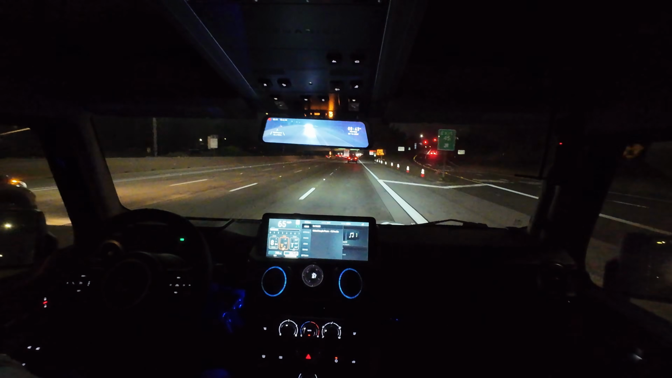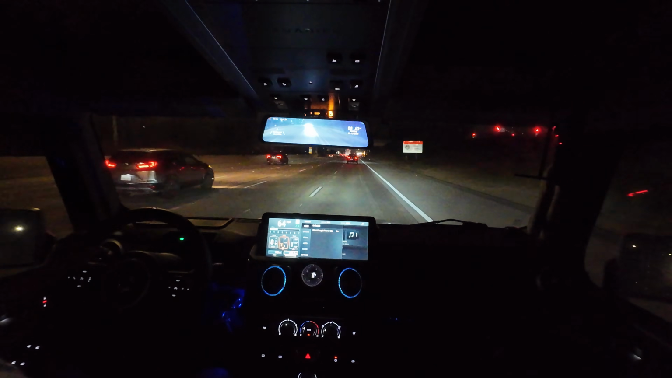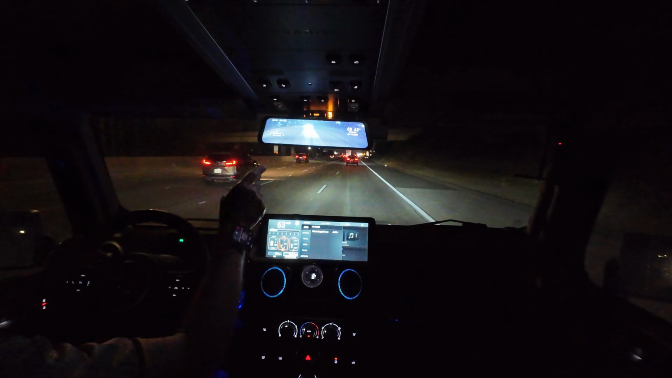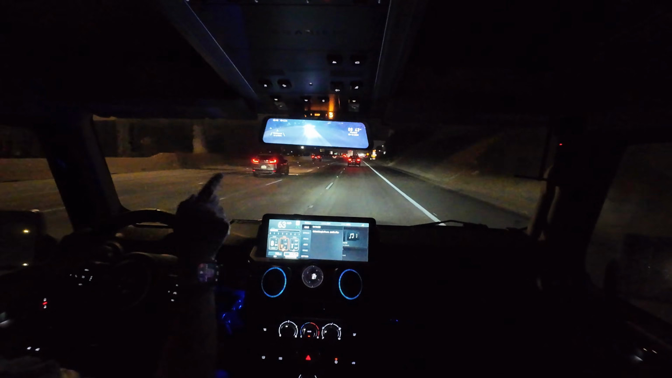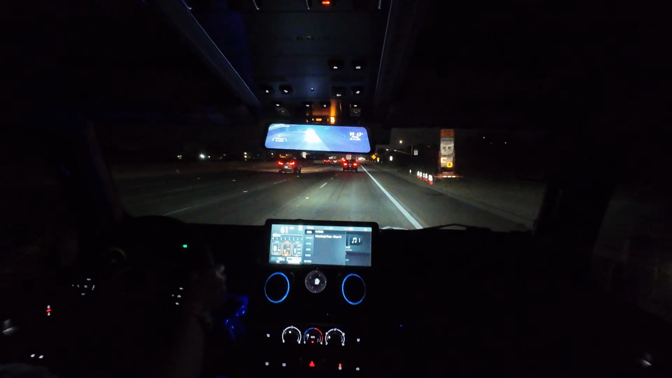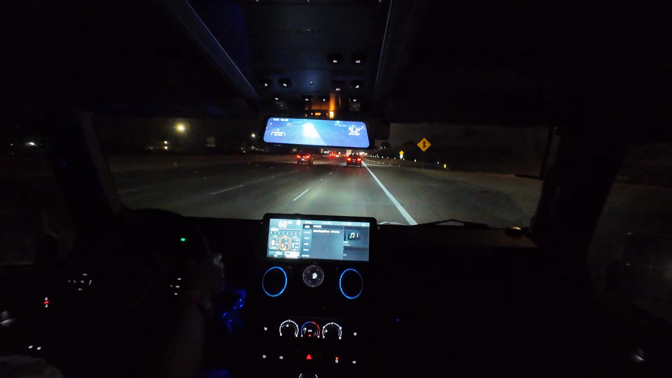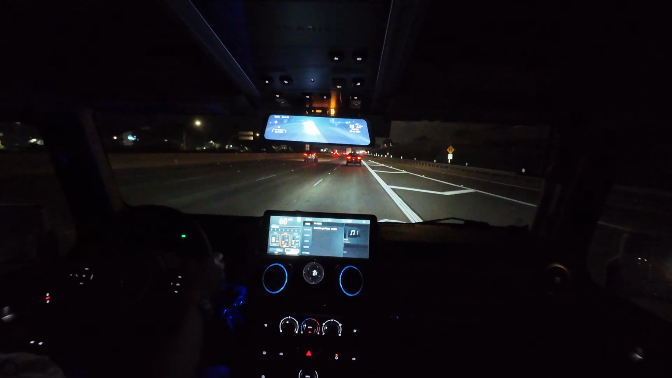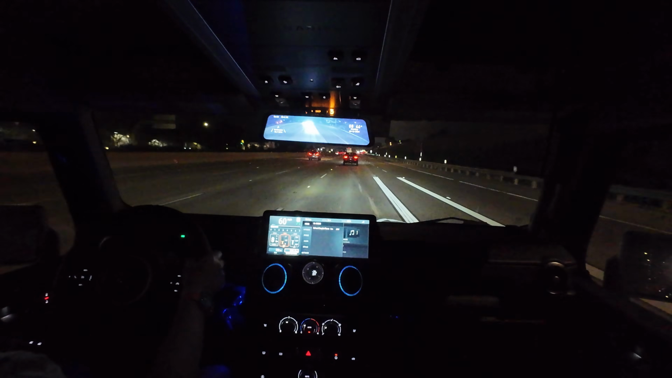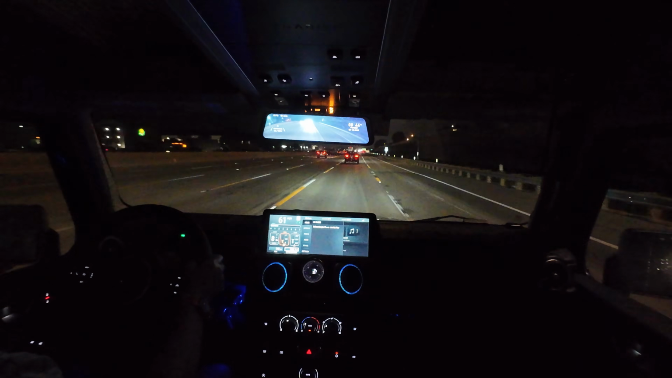And that leads me to the only other thing that I'm currently a little gripey about, and that is the camera. The warning light that says the camera is not functioning and the speed limiting system's not functional comes on way too often. It comes on daily, and it'll be just for a minute, and then it'll come back on.